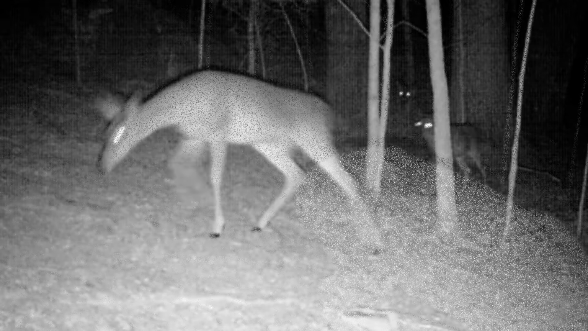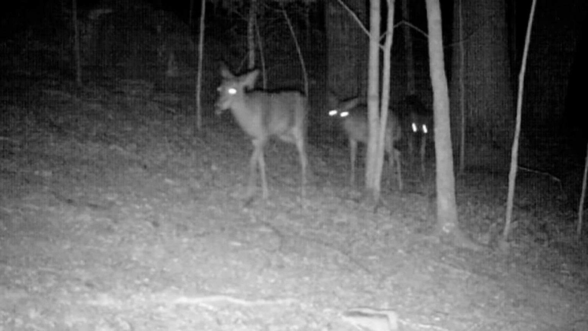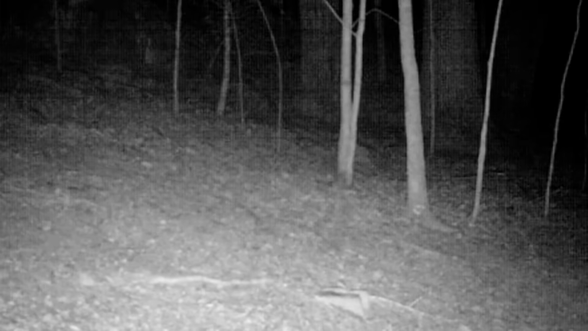I'm surprised he's got an antler. And the whole herd comes in here at the nighttime just like they do at the day. They love these little tasty salt blocks. Until the coyote moves them off. Scares them off.